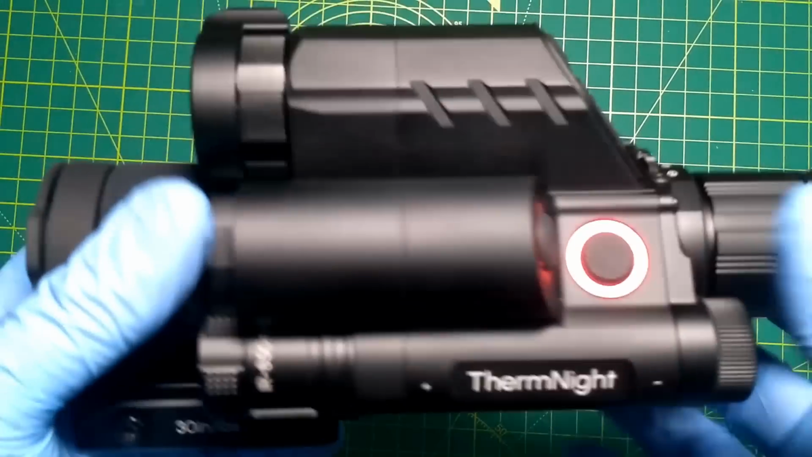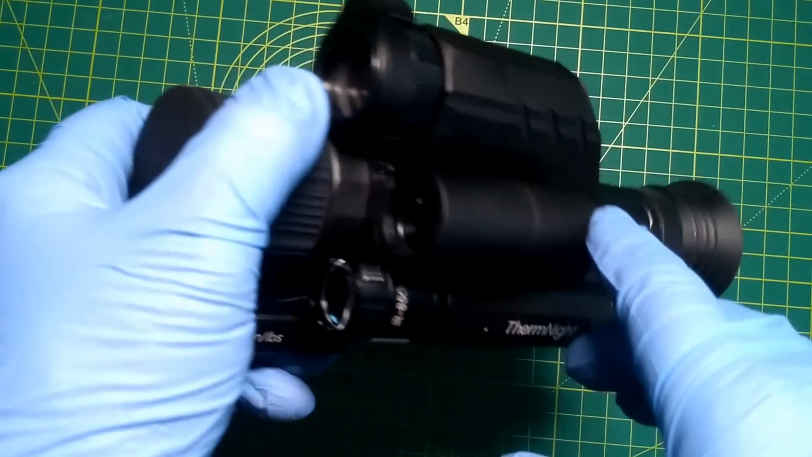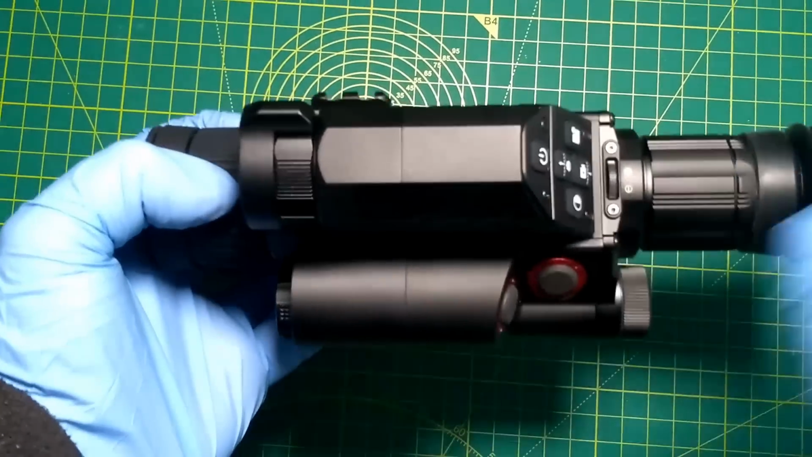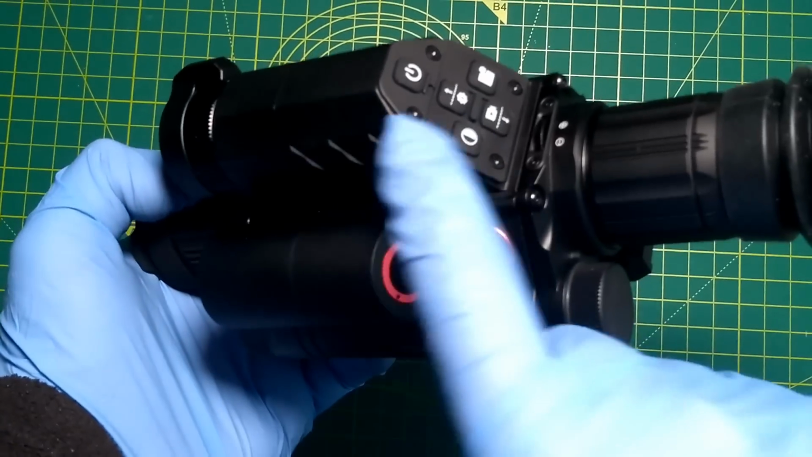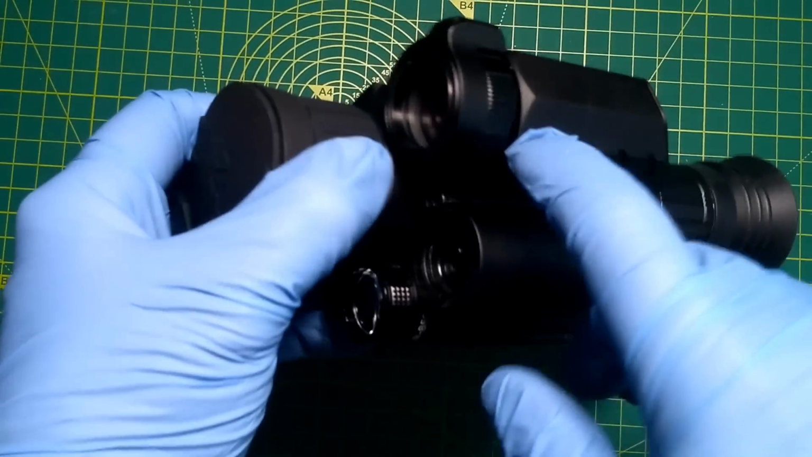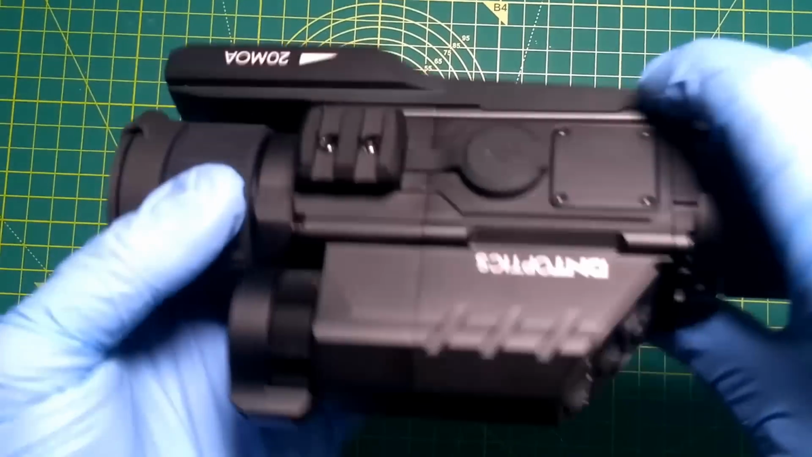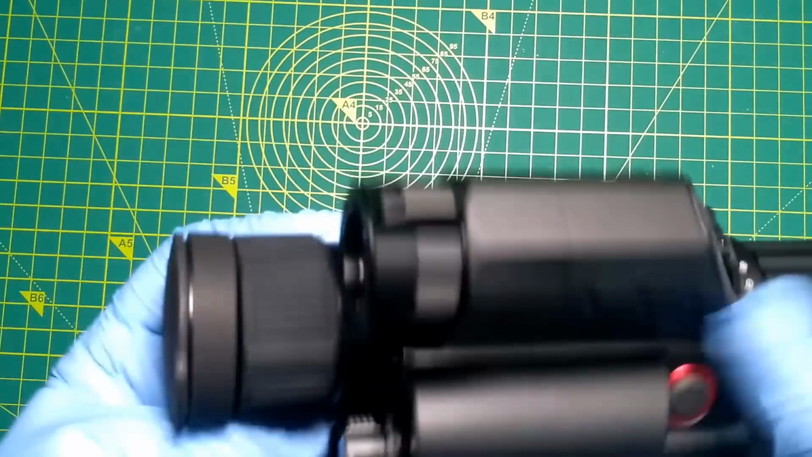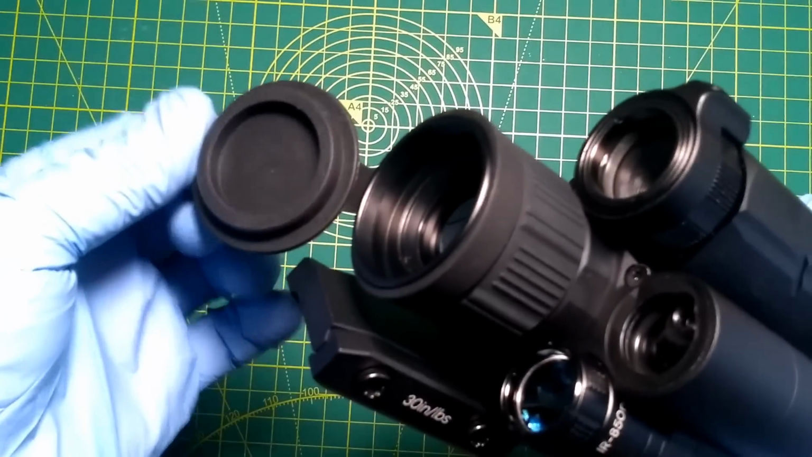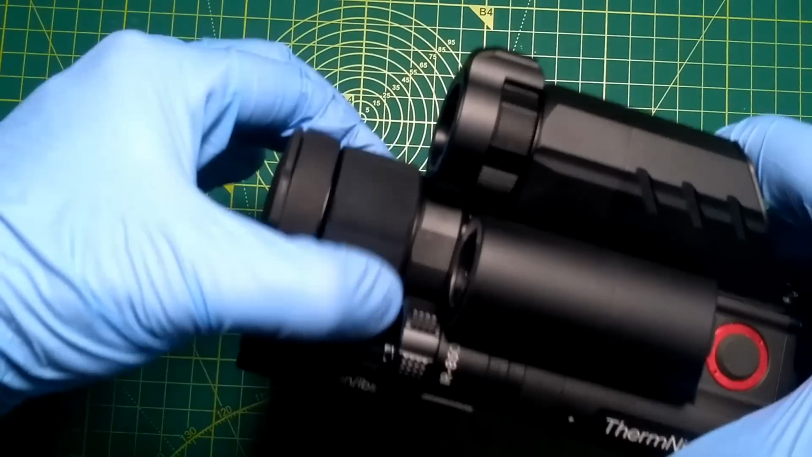So that's the infrared. Then the next cylinder up with this button on the back is the laser rangefinder, and then on the top here with the button panel at the back, we have the day and night vision scope with its focus ring at the top, and then the main part of the body, the big fat bit in the middle with the scope cap on, is the thermal scope, and that's got its own focus ring at the front there.